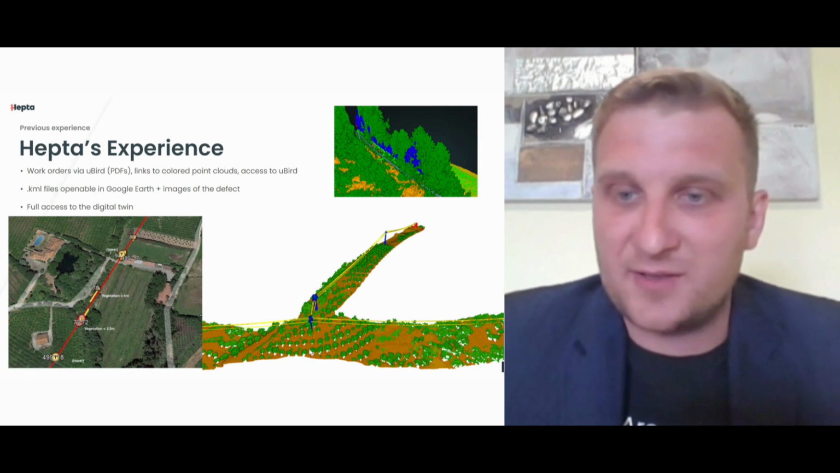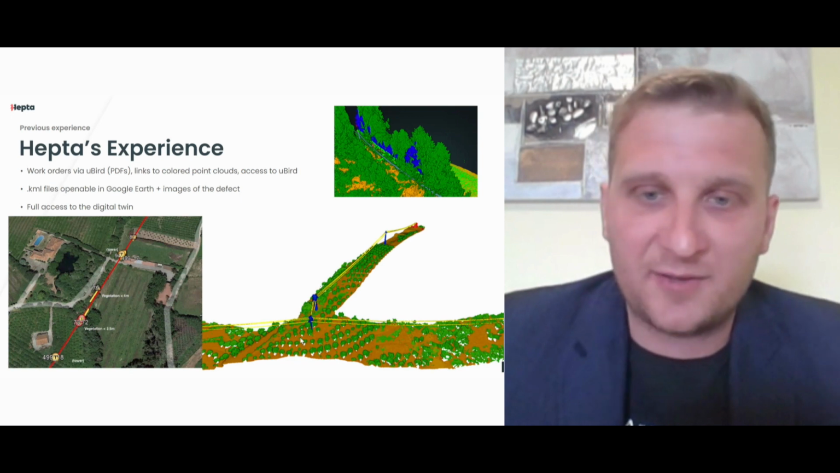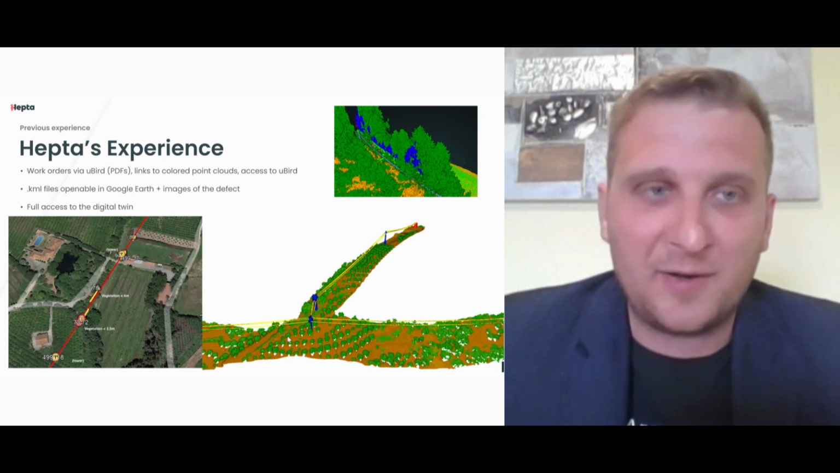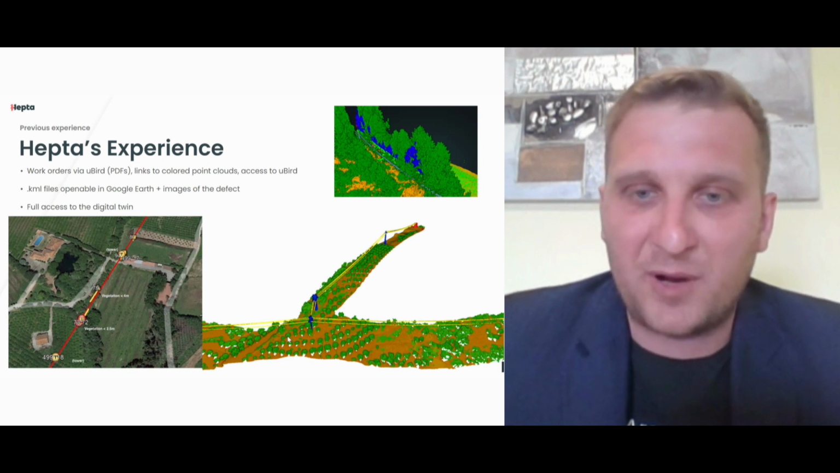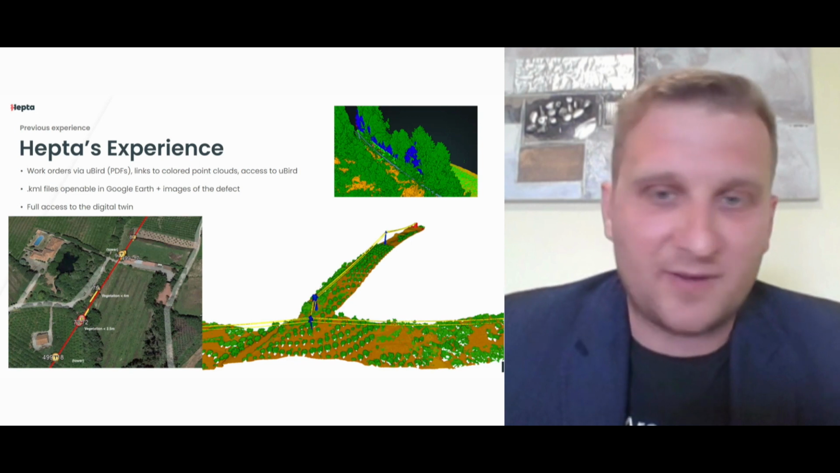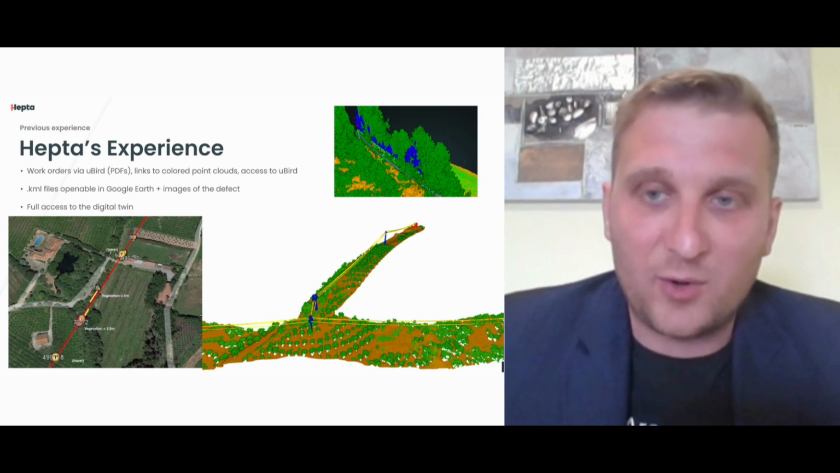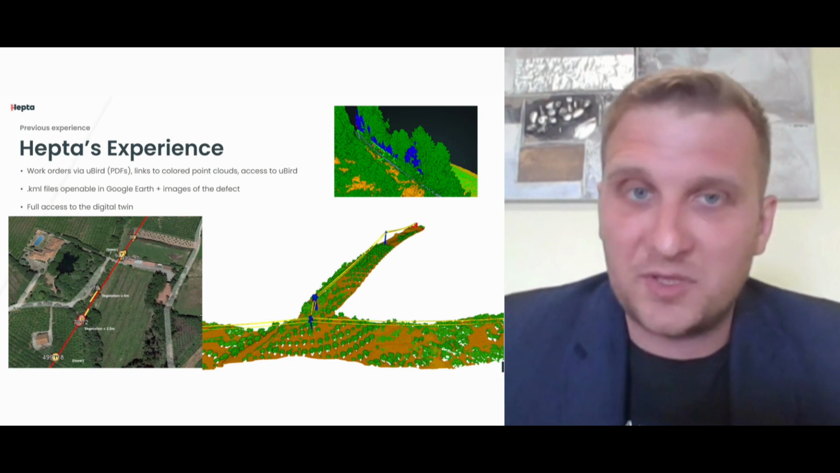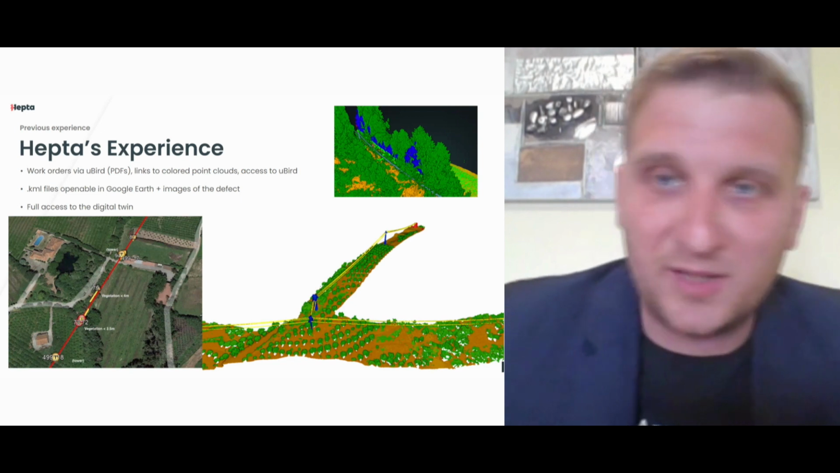The LiDAR cloud itself, as you can see here, was classified, vectorized, colorized as usual, classification based on pretty standard classes in terms of power line inspection: towers, ground, vegetation, roads, crossing lines, of course, and buildings, so that we could potentially detect dangerous buildings.